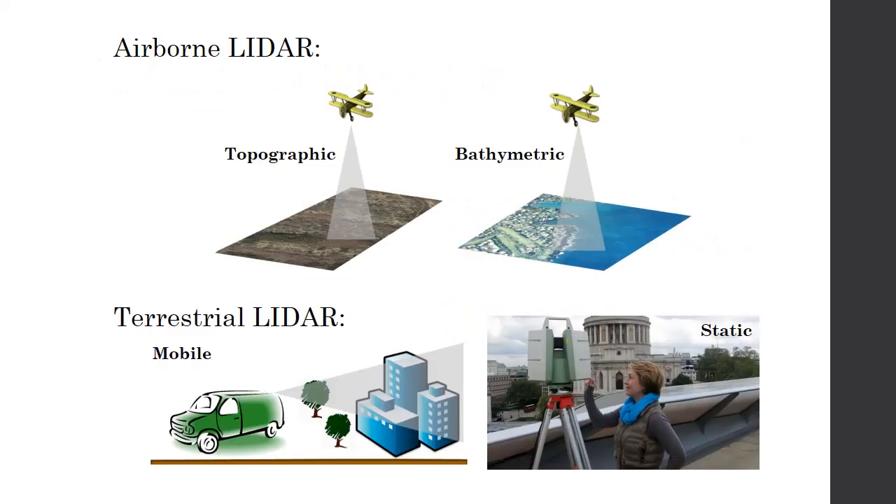So there's a lot of different types of LIDAR: topographic, bathymetric, which measures the surface underneath the water, and there's also terrestrial LIDAR. So you can have LIDAR that's on the back of a van, or someone actually standing there with a unit and having a LIDAR sensor to capture different images. What we're going to be talking about today is topographic LIDAR, so flown from a plane.